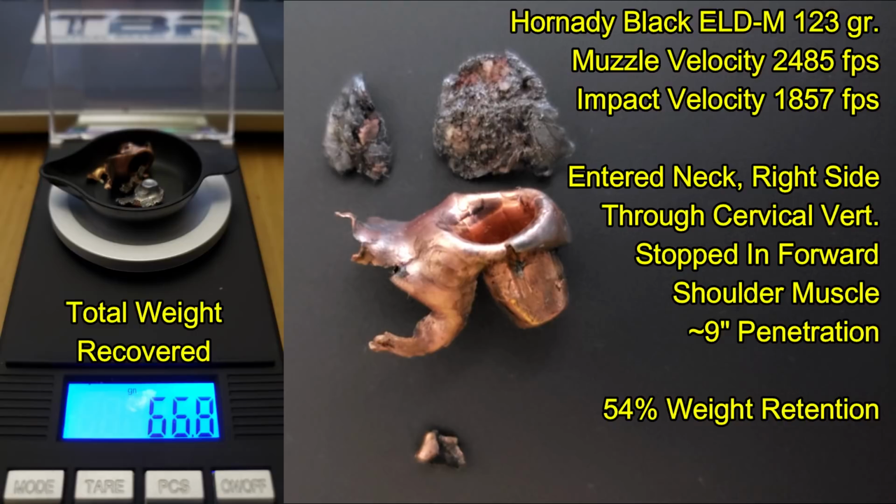Now this is really interesting. Check out the bits of bone that are embedded into the lead matrix of the bullet from where the bullet went through the cervical vertebrae.